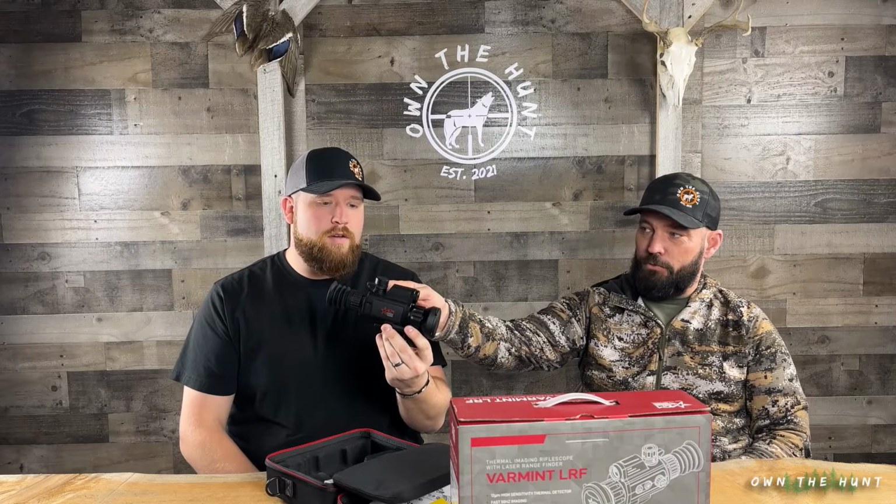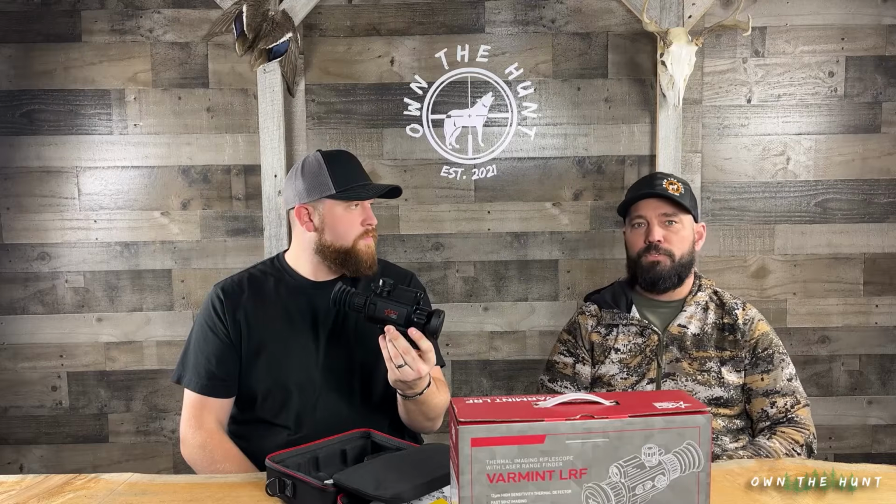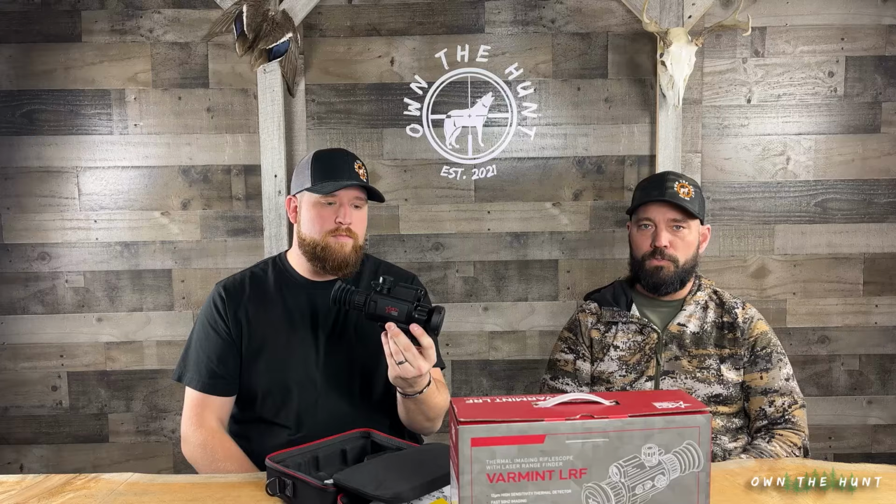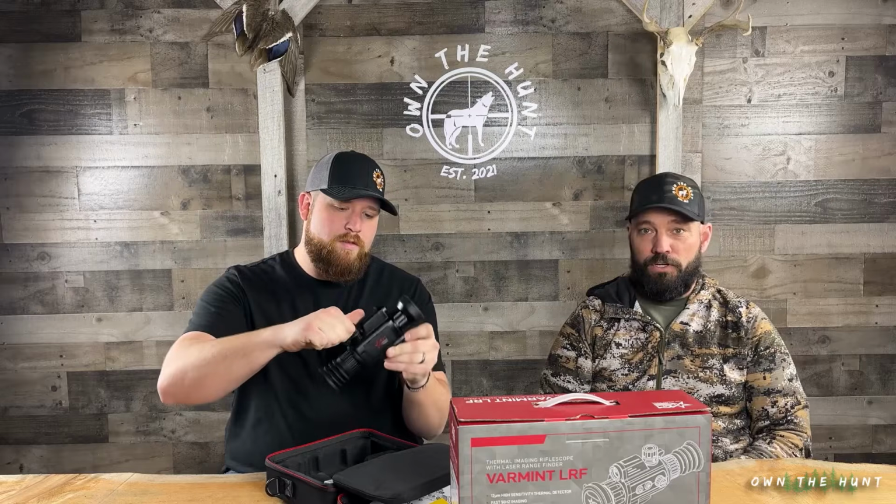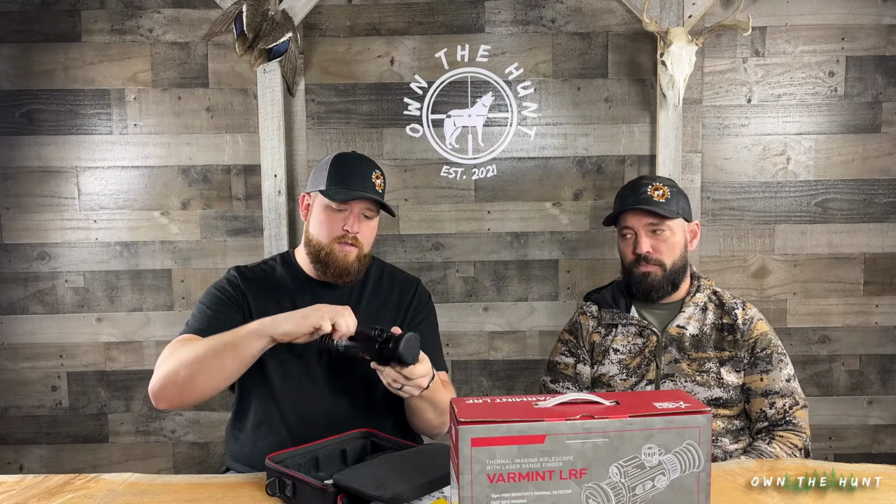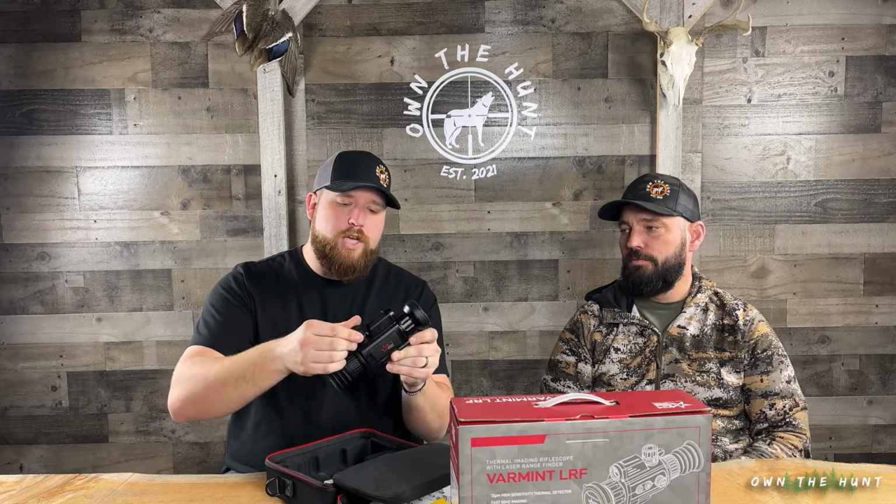18650 batteries is huge. They're cheap, they're readily available. You do need to make sure you buy the correct ones. The length does matter. They make some shorter ones, and those will not work. What happened was when I put the shorter ones in, they would turn on, and then you'd fire, and the scope would shut off. It just wasn't quite long enough. Oh, so it would disconnect the battery terminal. Yep. So check the specs on that, guys.